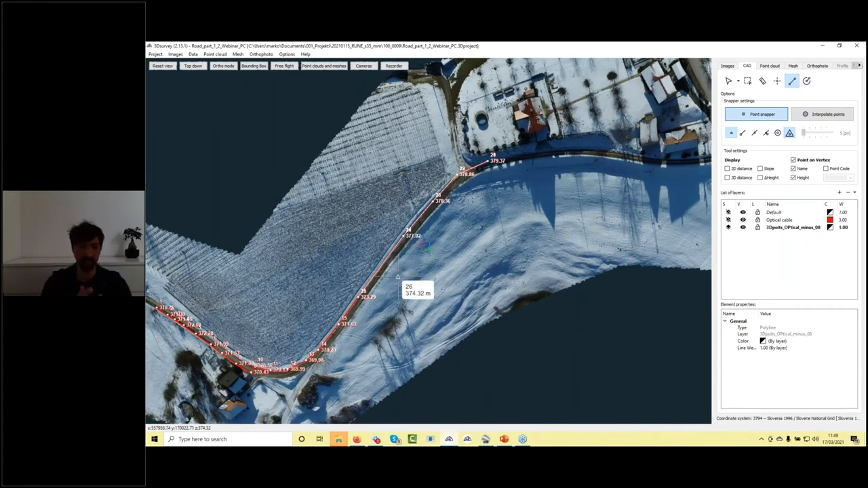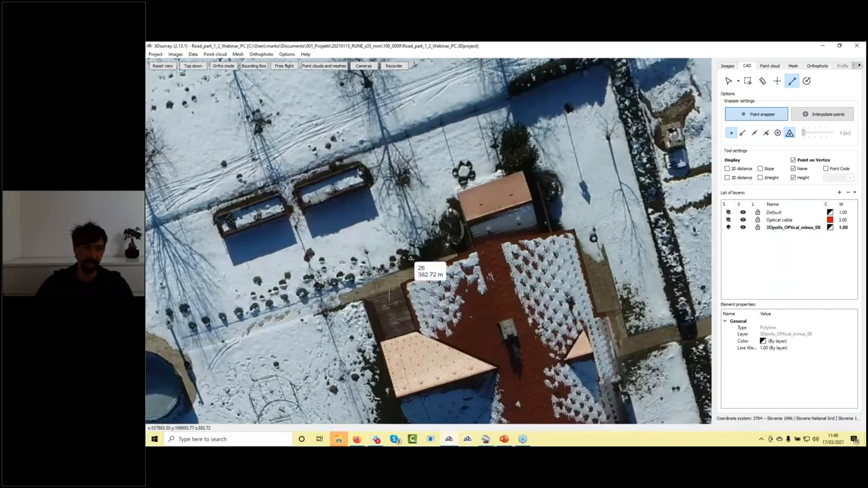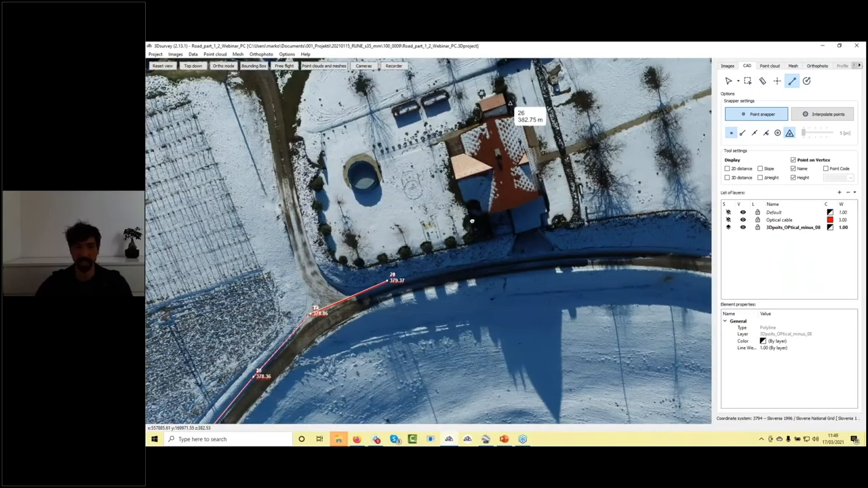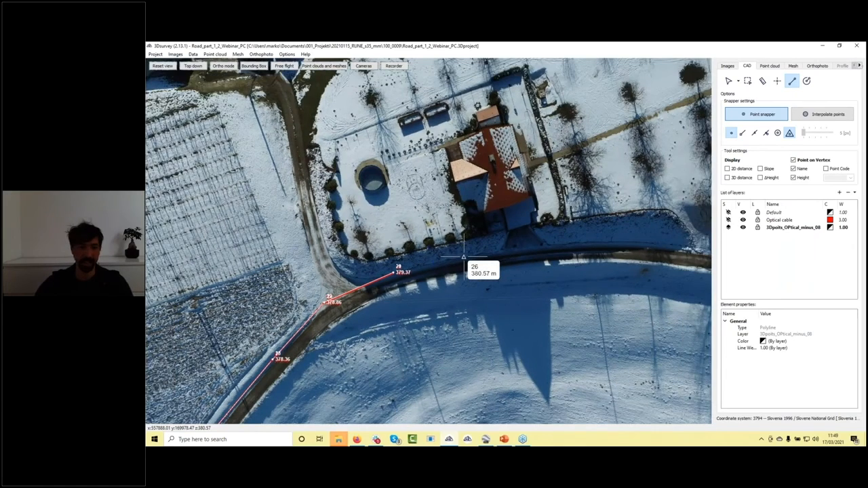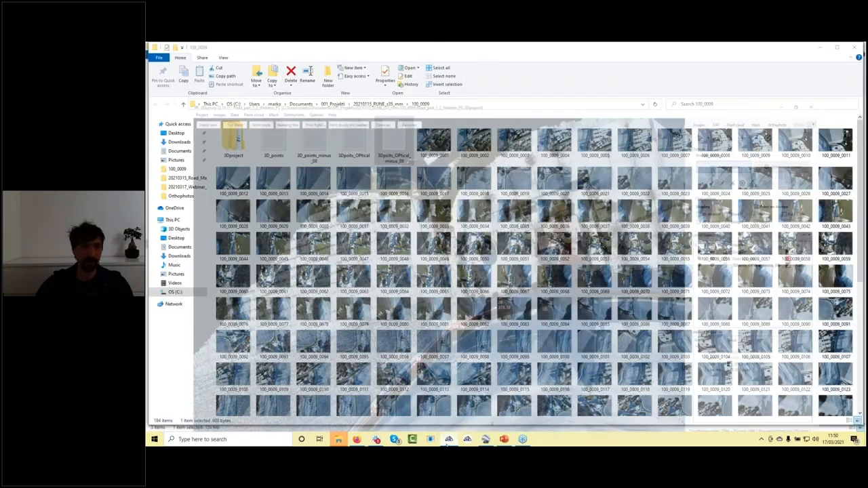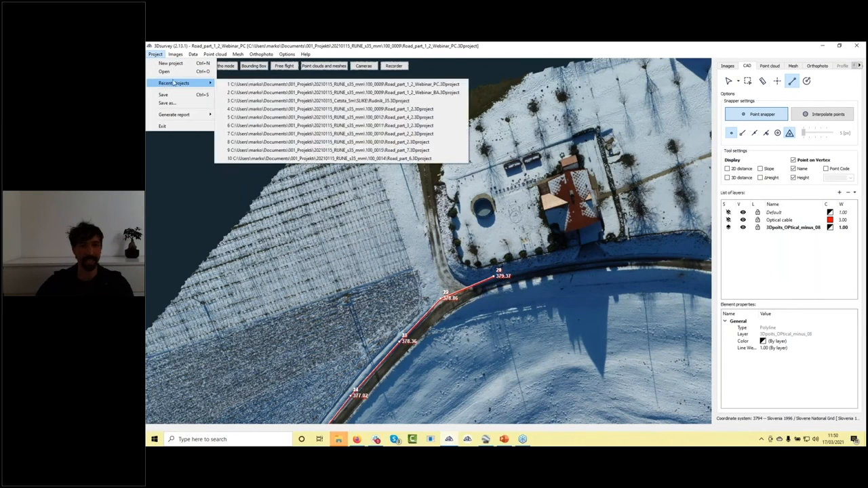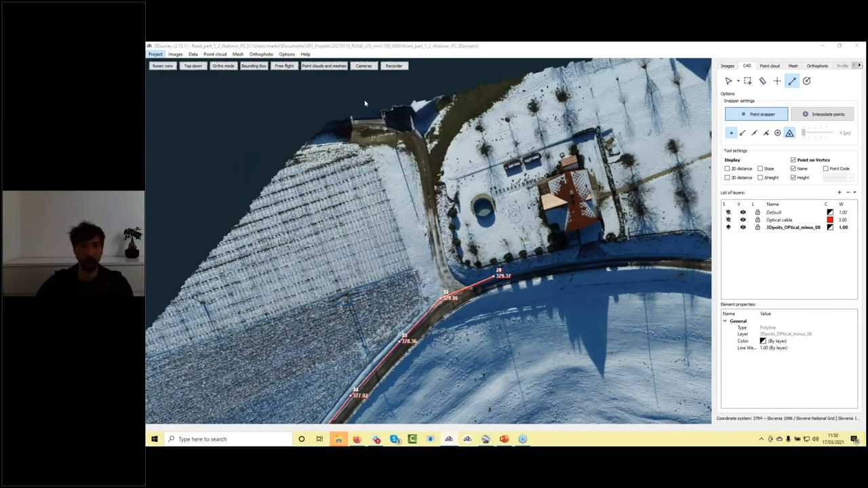So if you design power line cables, or you need to get an idea what's behind the building, if there is asphalt or grass or anything like that, this is already good enough. We flew here from 80 meters. We have nice detail out of it, but nevertheless, if you would need more detail, you can fly lower.